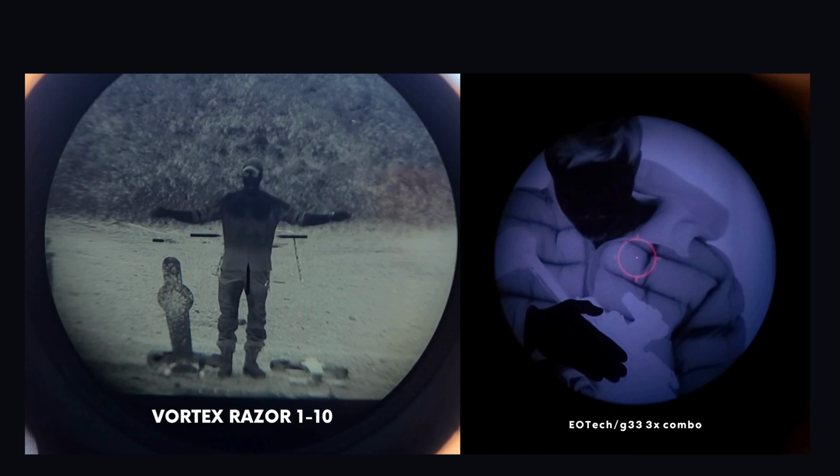When it comes to LWIR sensors, BAE is definitely the king compared to any other company putting out thermal sensors right now. Just look at that. I mean, the image speaks for itself.